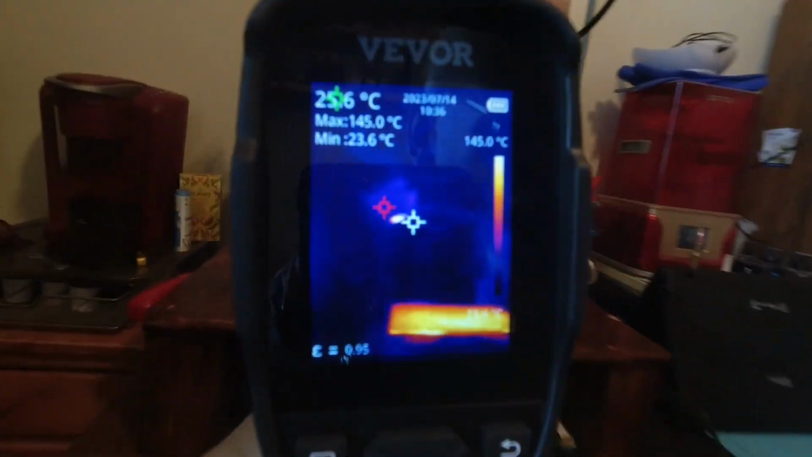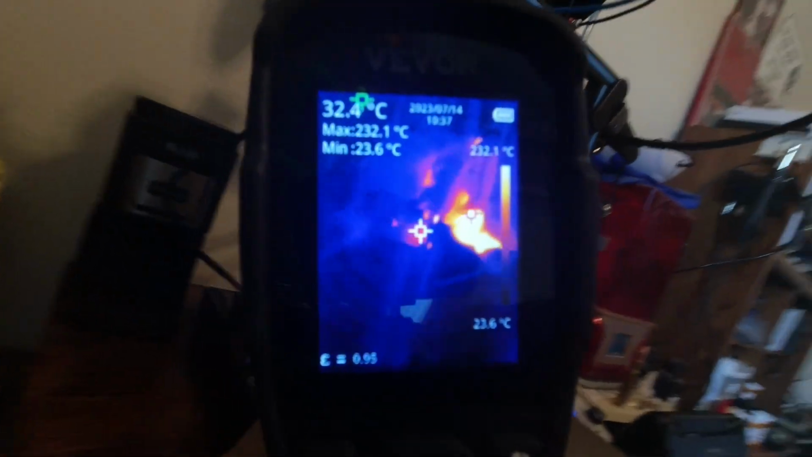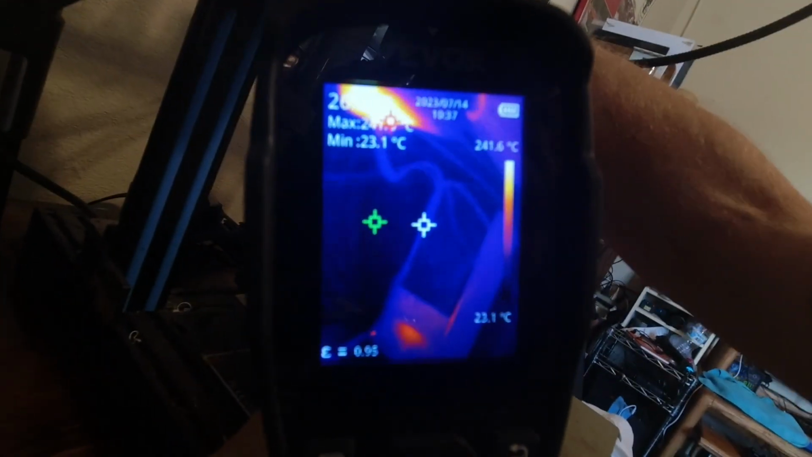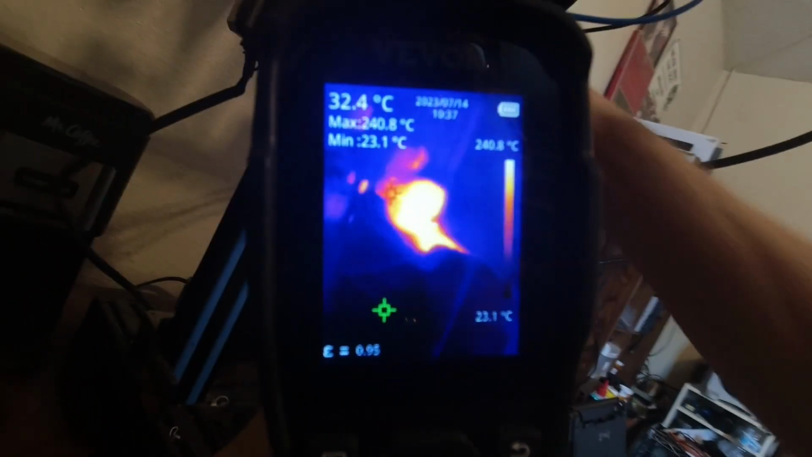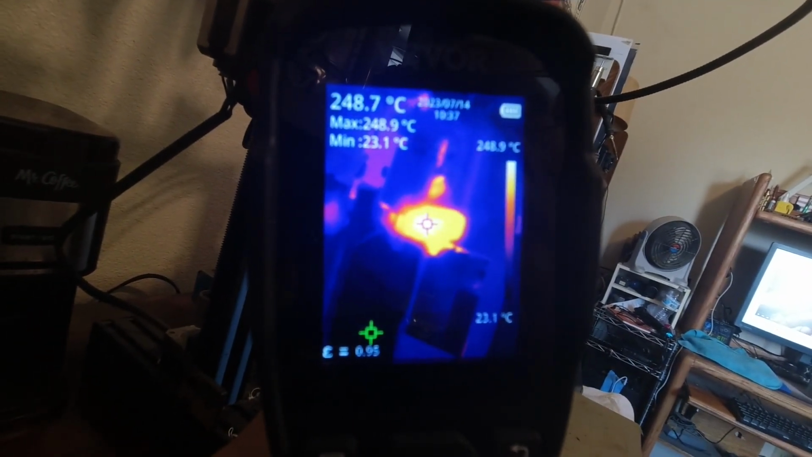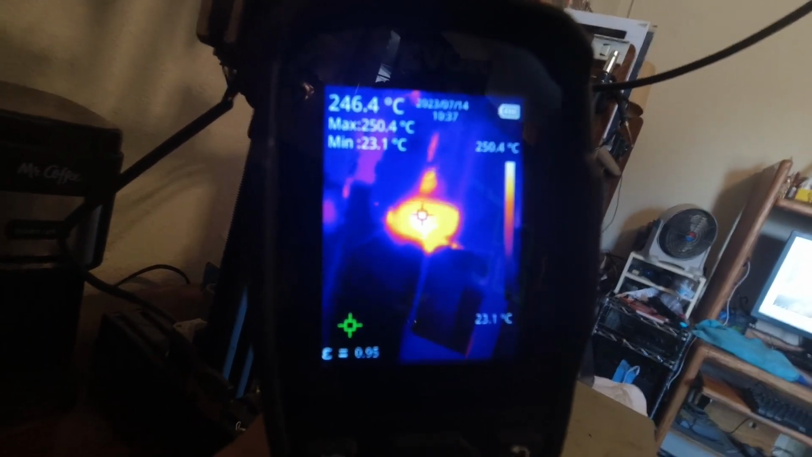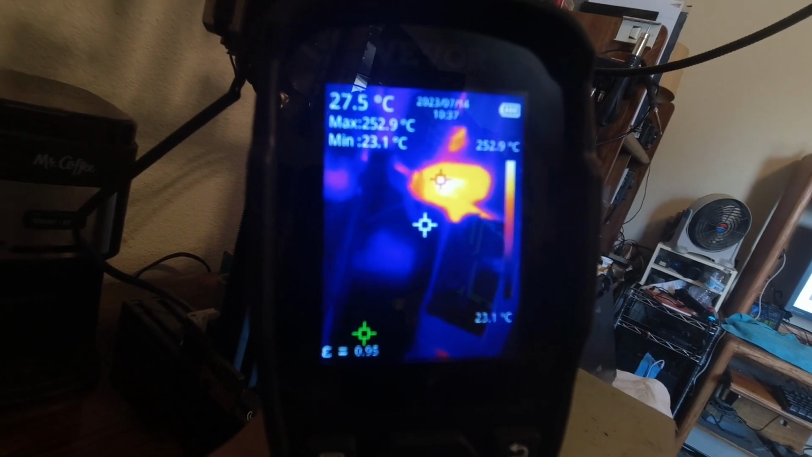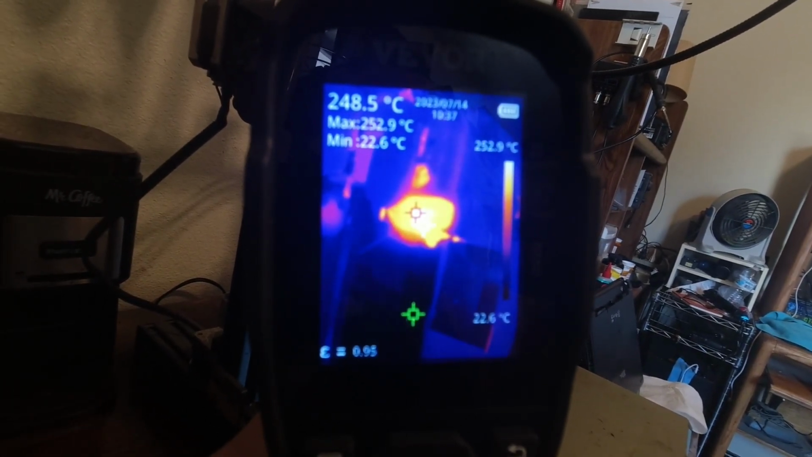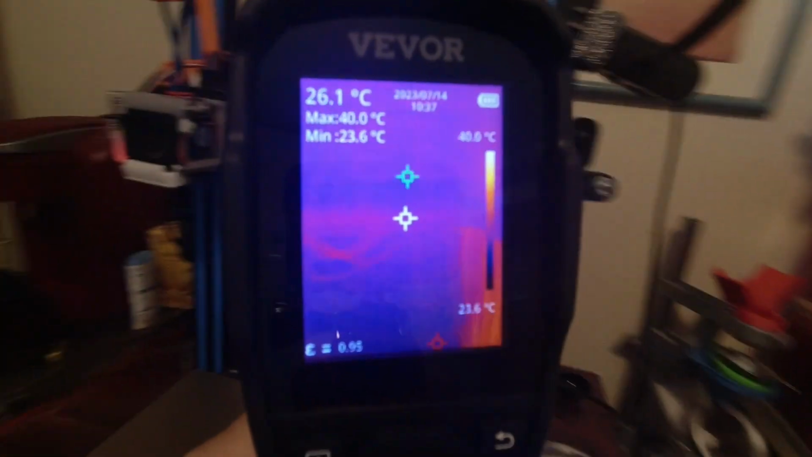Let's take a look at the hot end. The hot end is set to 235. The printer screen is showing it at 235, and let me raise it up a little bit more. Now, the thermistor in this printer is right in the heat block, and that's what I'm looking at. So it's actually telling me we're quite a bit above the 235. It's showing me 249, 248. That's quite a bit above what I have it set to.